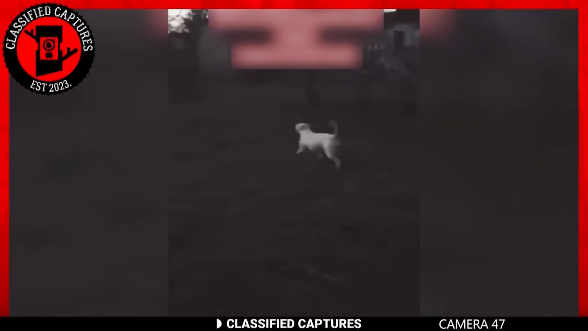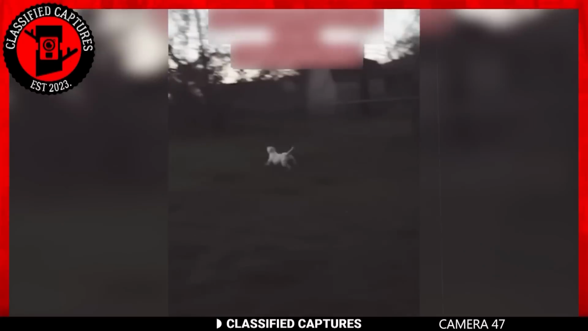The creature's size indicates that it's not human, probably a ghost dog or something far more sinister. Have you encountered anything like this, or is there a logical explanation for the whole thing? We'd love to know.